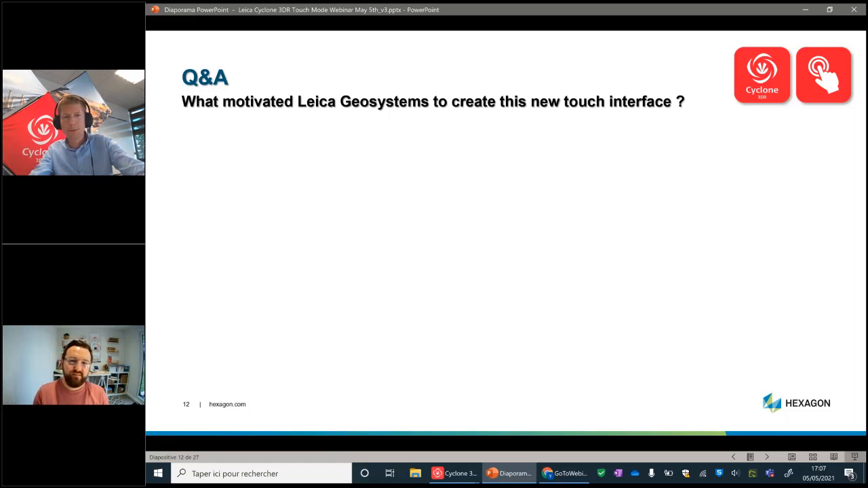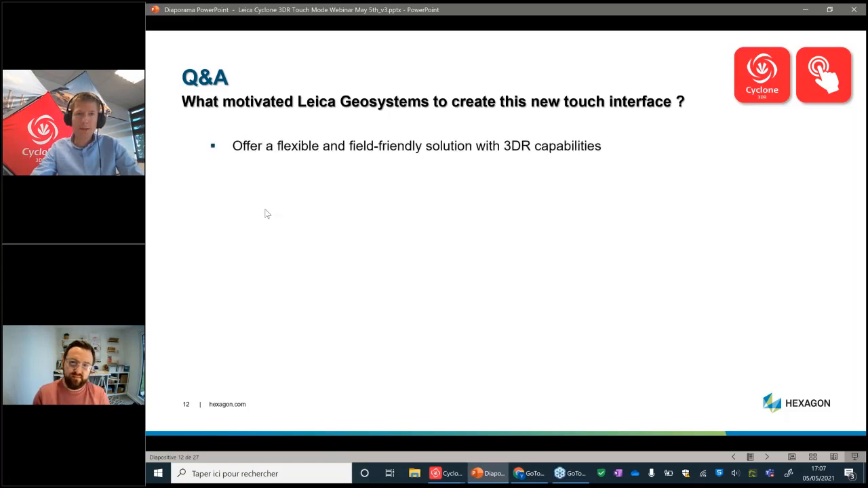Thank you, Paul. I'm taking control of the screen, if you don't mind. So what motivated us? Definitely, Cyclone 3DR is very popular for its flexibility and its large panel of tools. So for us, it makes sense to offer even more flexibility via a new field-friendly solution, and in particular to deliver reports in the field, on your construction sites.